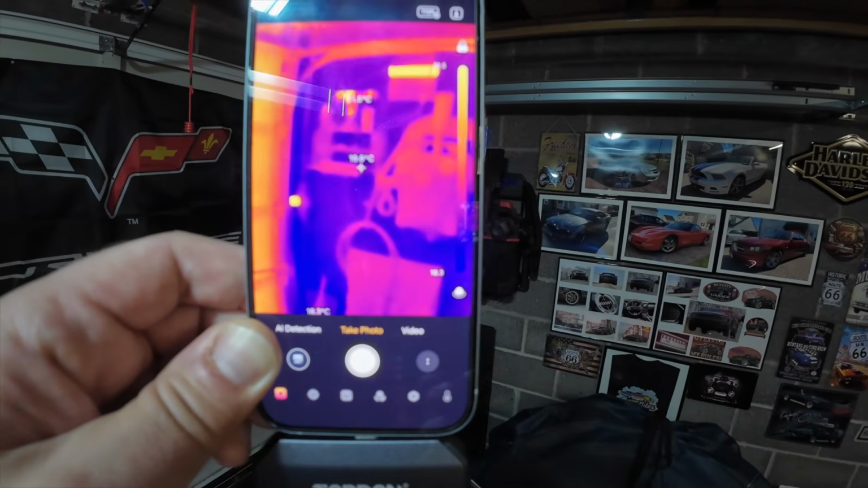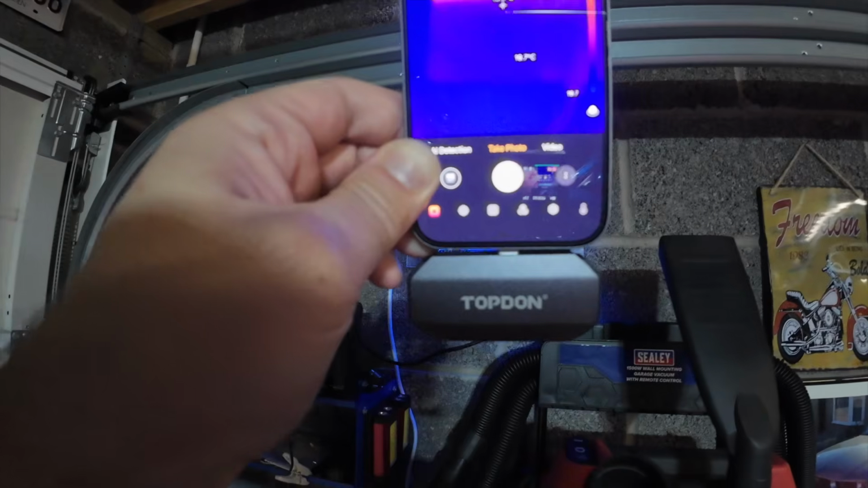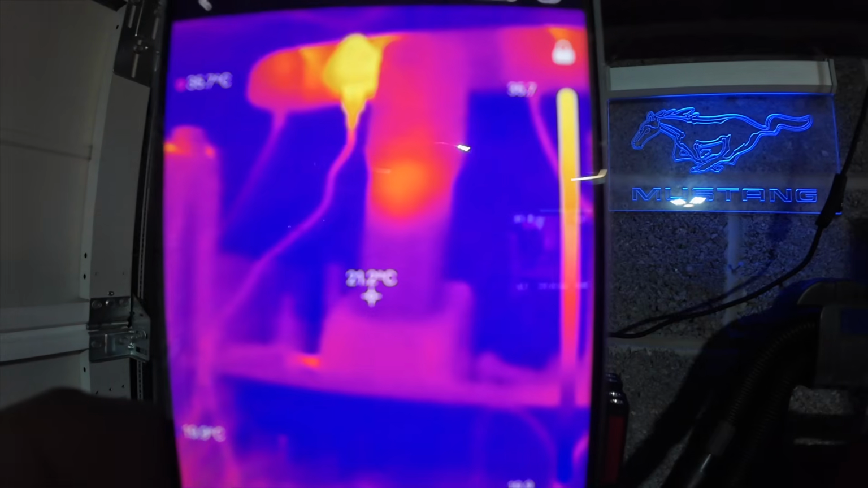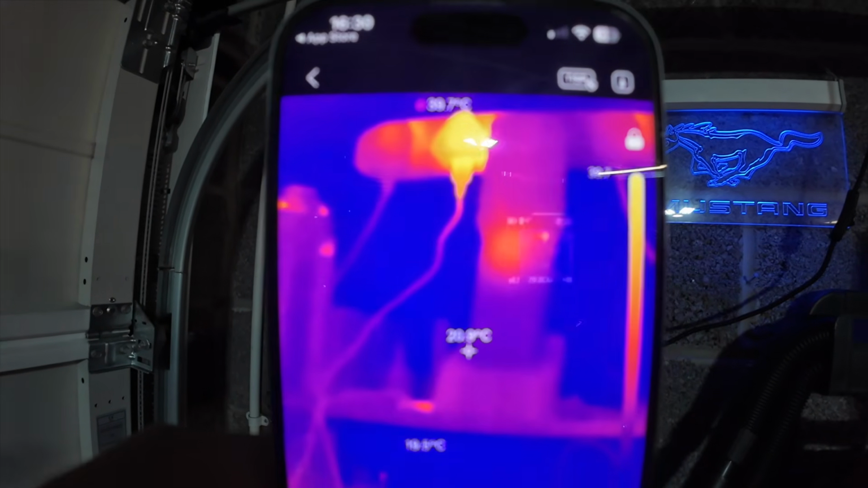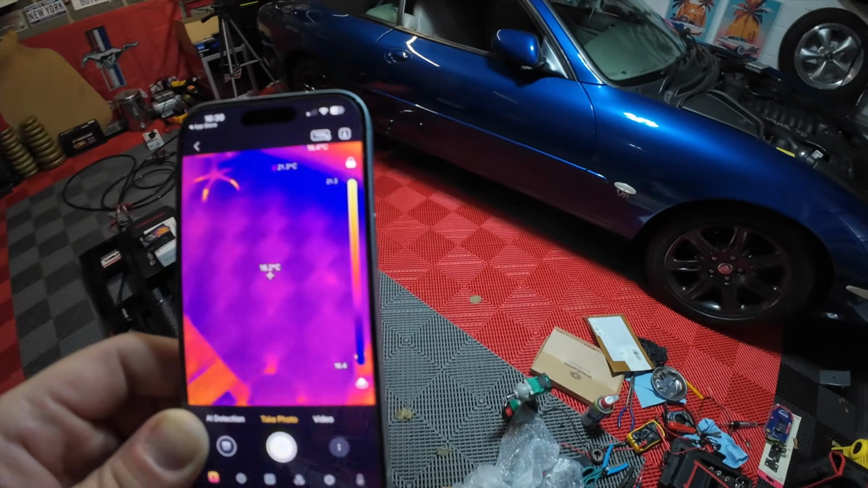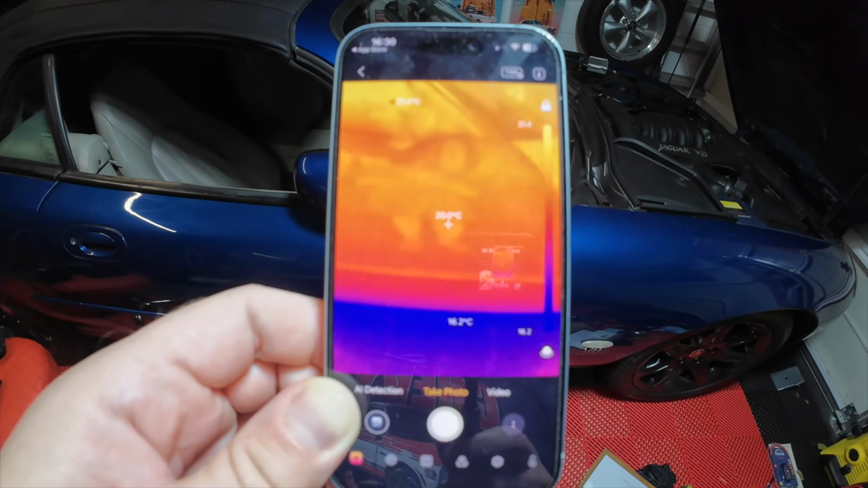What have we got over here that's warm? We've got our Mustang sign. What's the temperature of that? 31.7. And then I'm charging this light just now and it's sitting at 40 degrees for the plug socket. So pretty good camera. Let's go outside and we'll see how it looks on a fully operating vehicle.